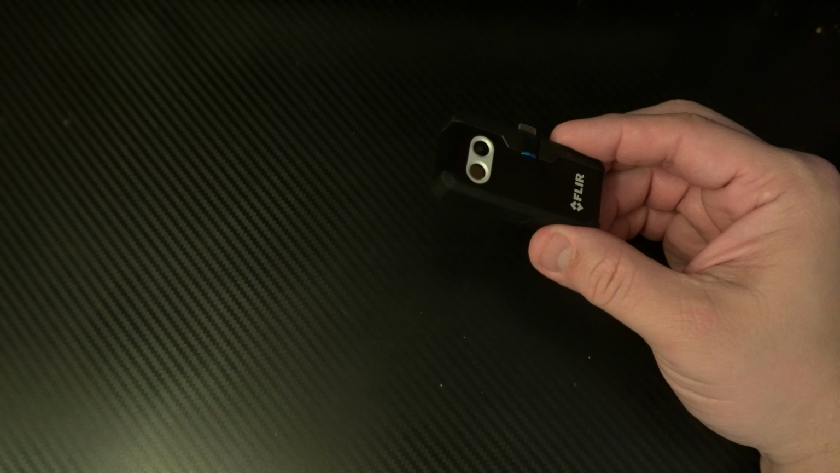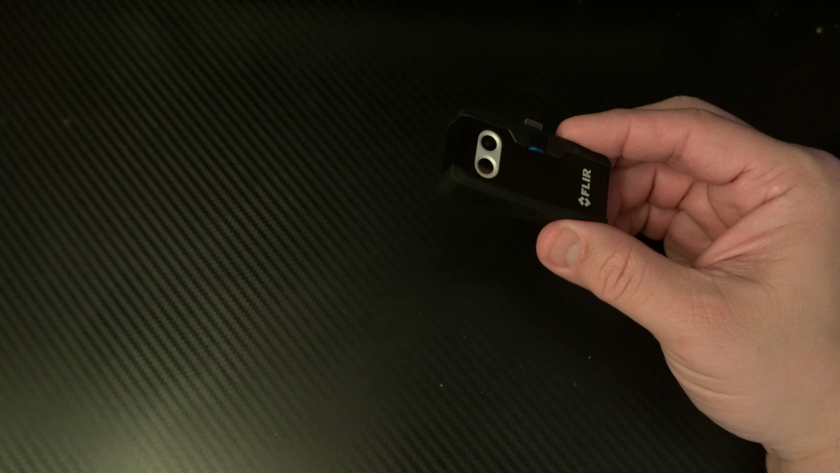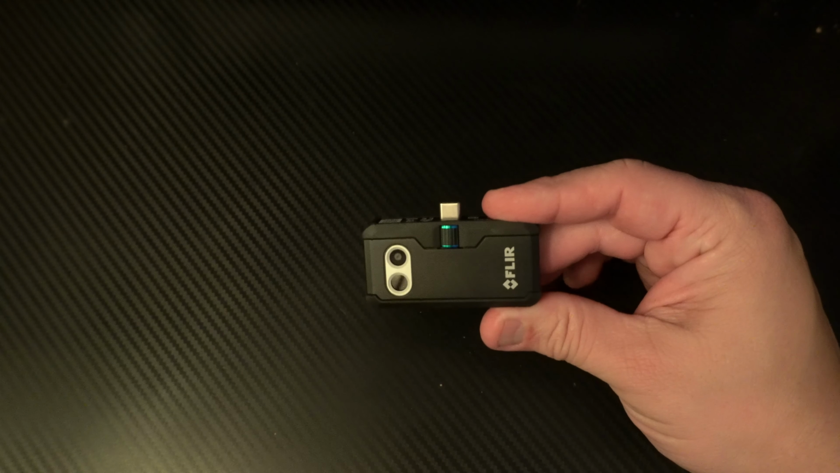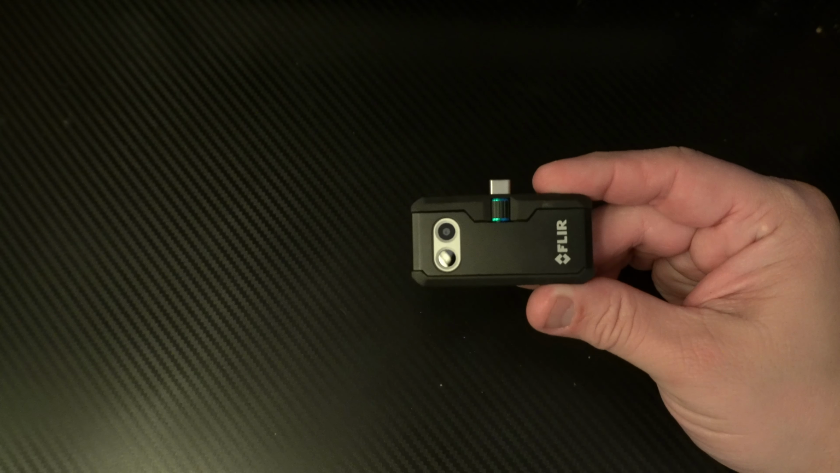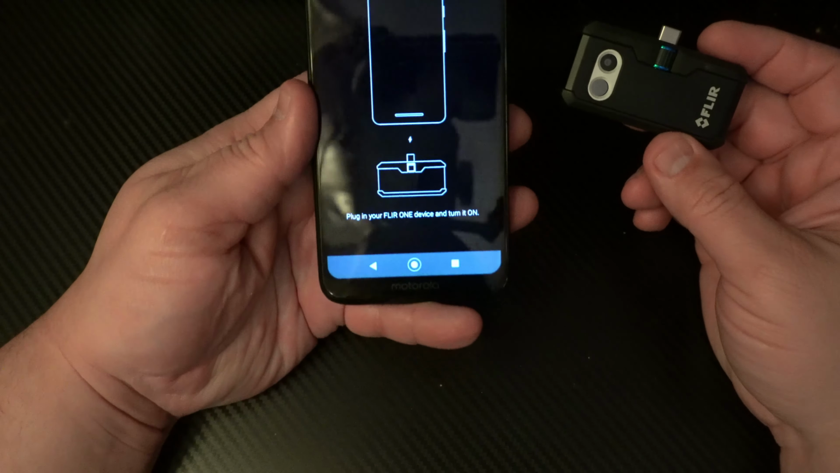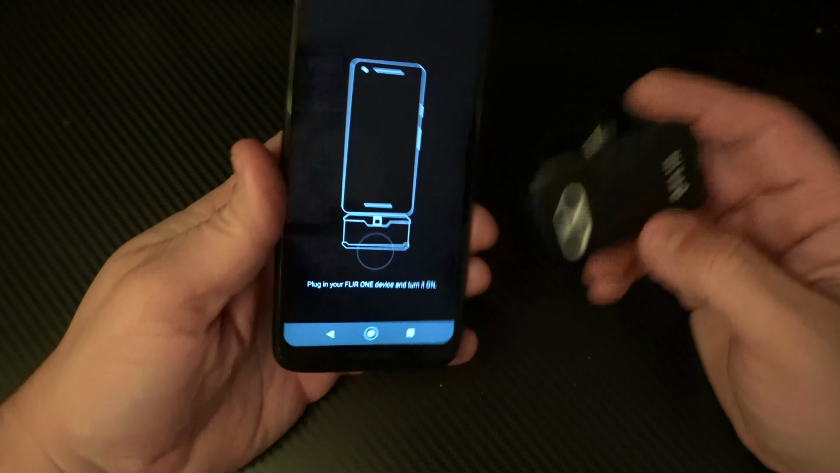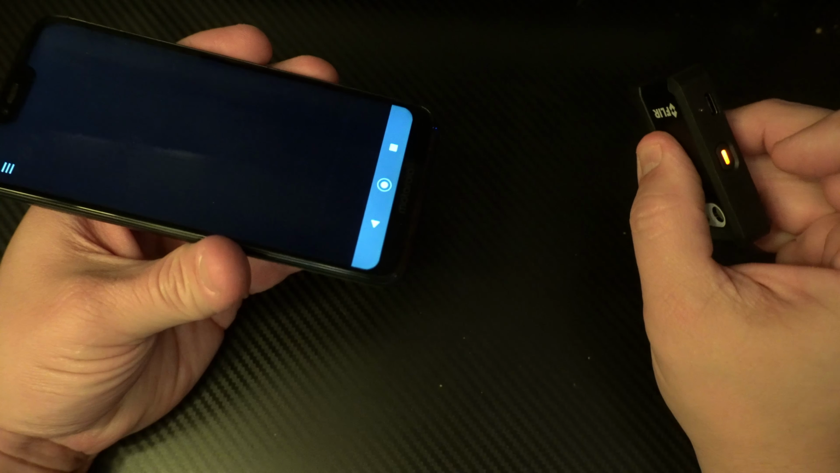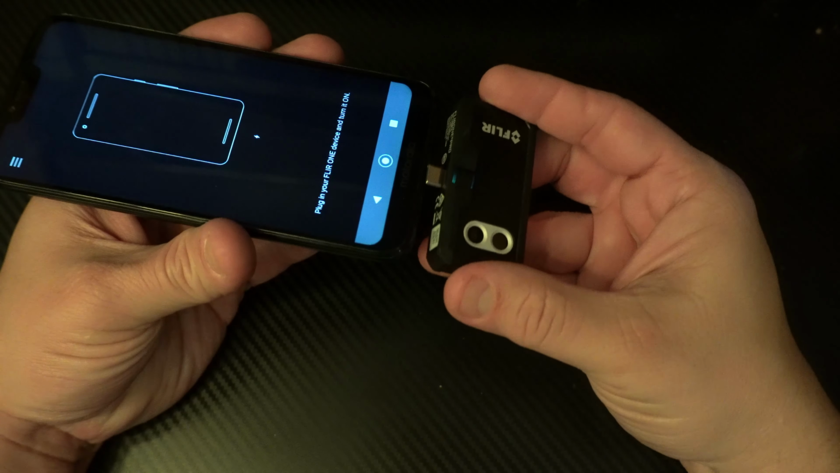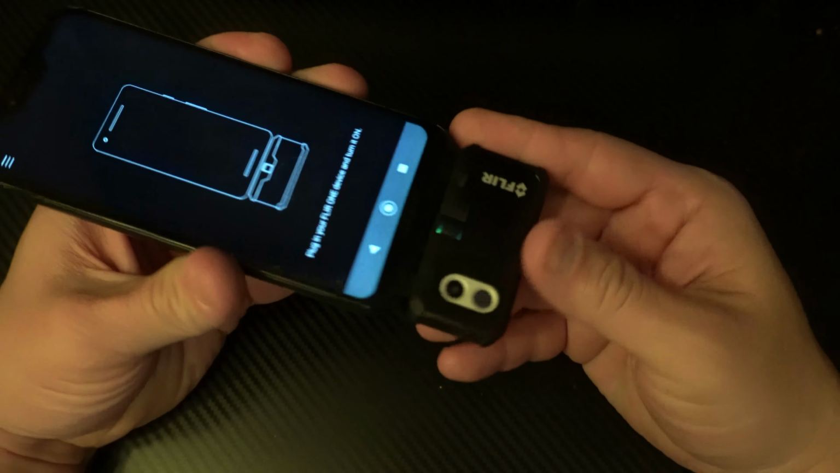Now, in order to utilize this, you have to download an app, which is called Flare 1. Once you turn on the app, it'll ask you to connect the device, and you simply make sure the device is on and plug it into the bottom of the phone.